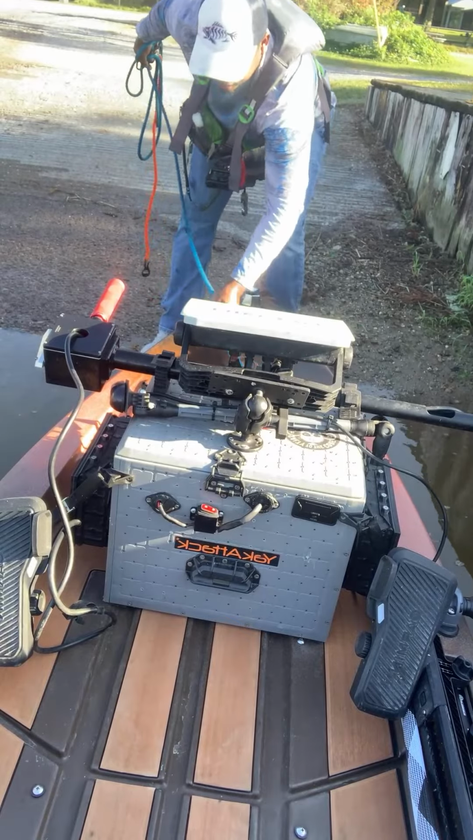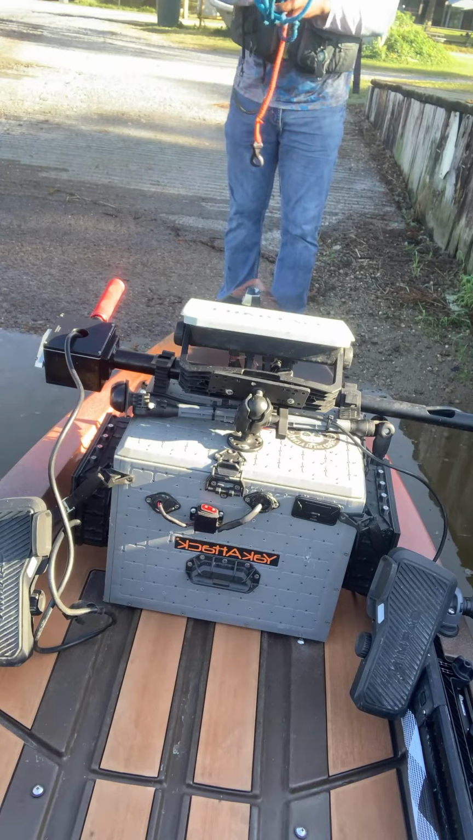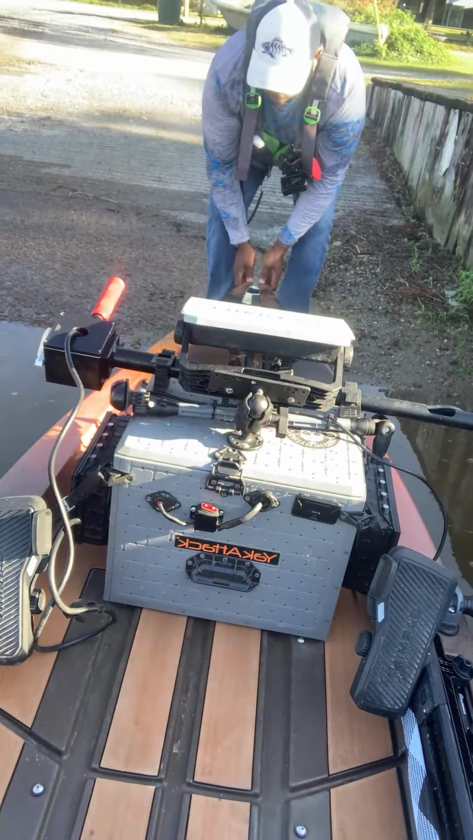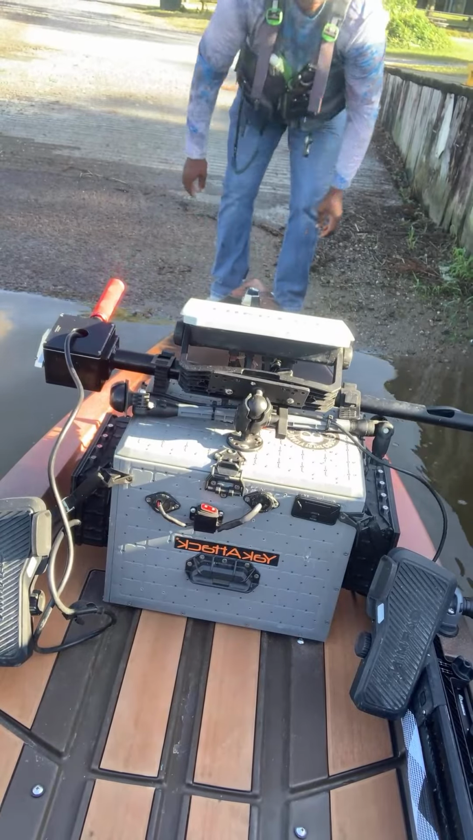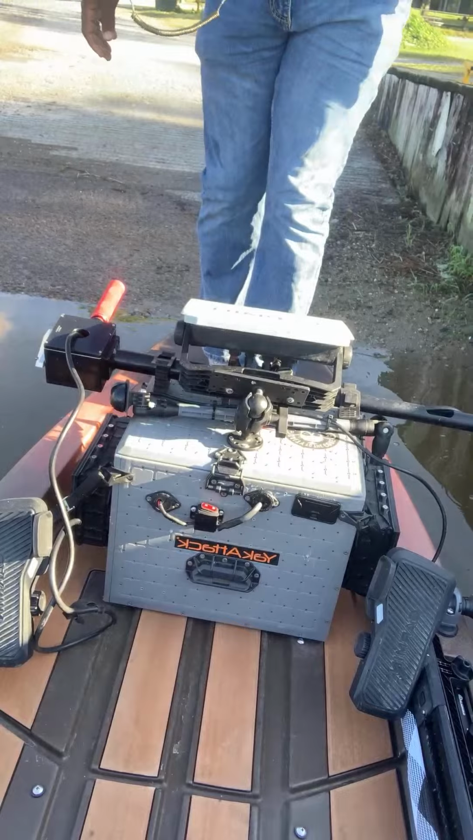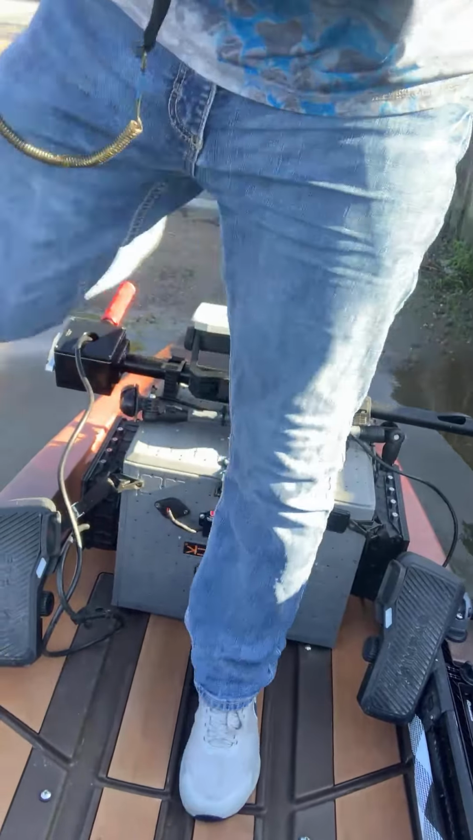Take this rope off. Back it up a little bit. Step on this hatch, and try not to fall in.